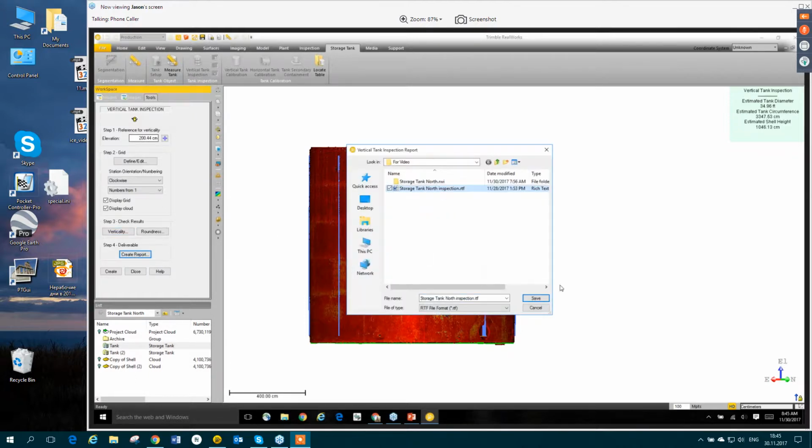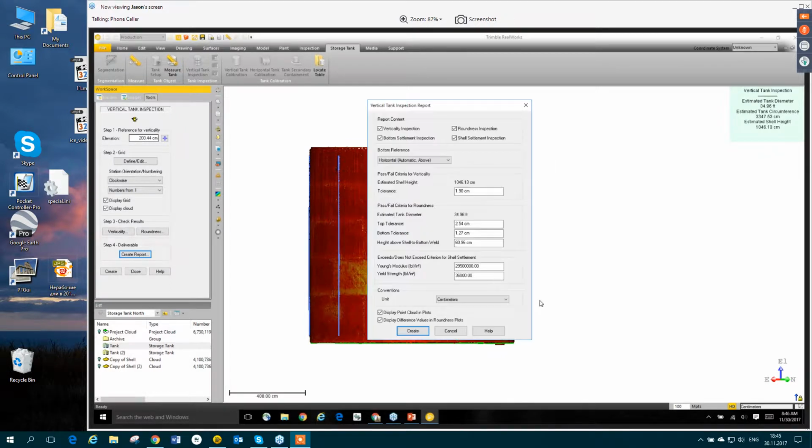I'm just going to give it a nice name, pick a folder to save it. And then we're going to be prompted, what items do we want to include in the report? We want the verticality, we want the roundness, we want the bottom settlement, and we want that shell settlement. We want all of these in here.